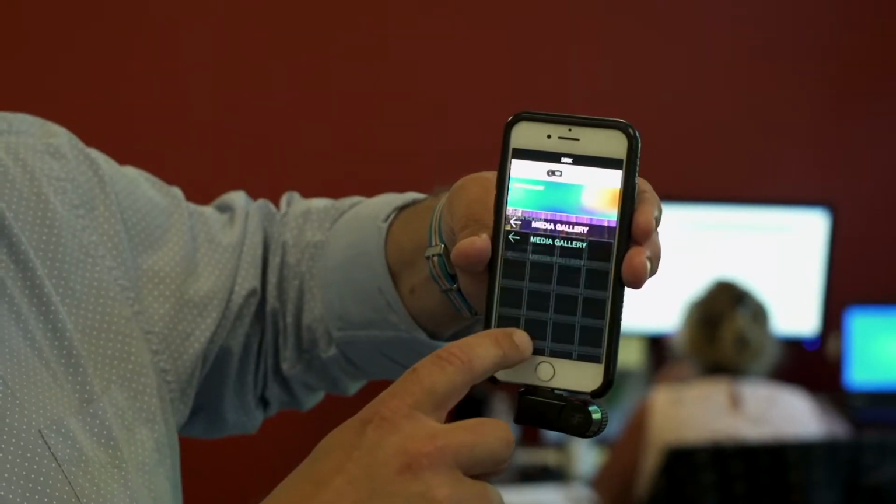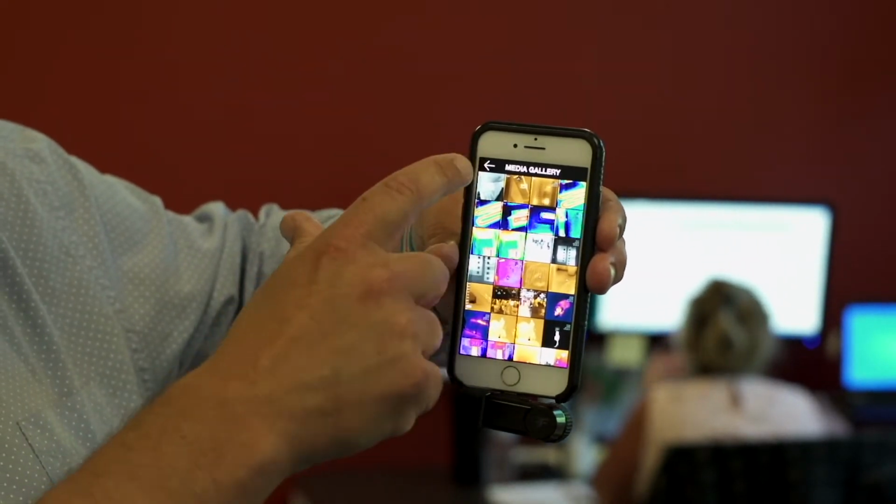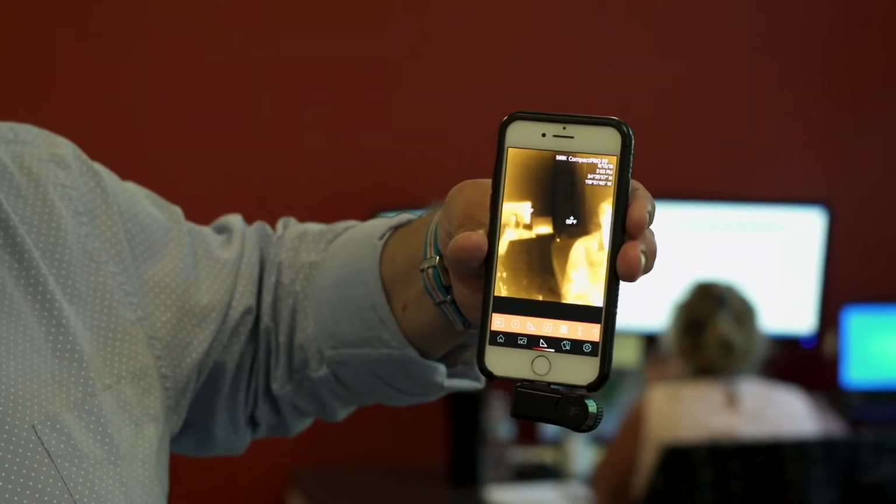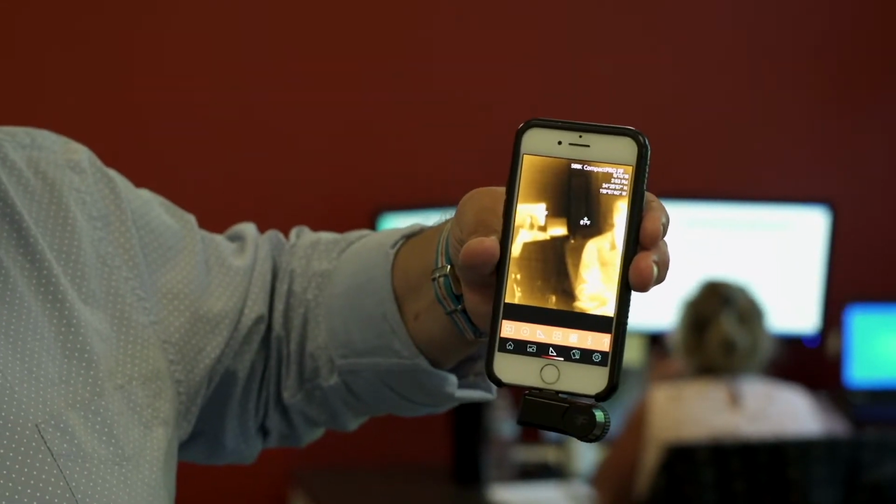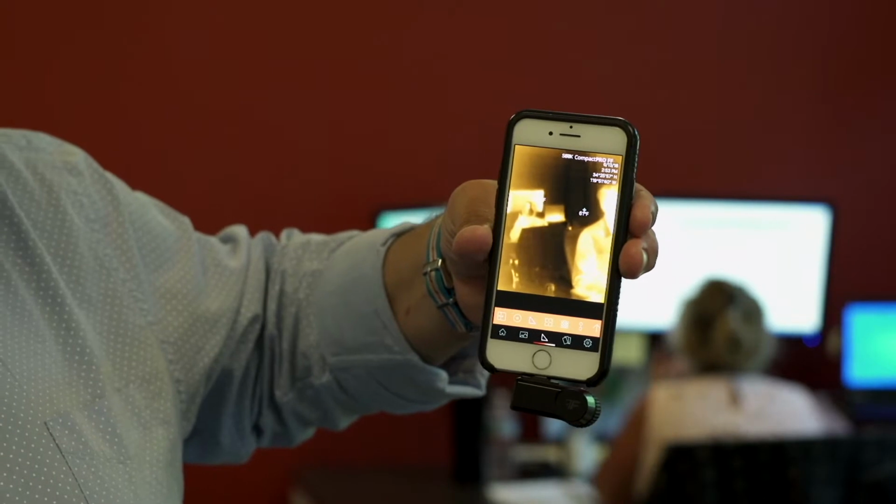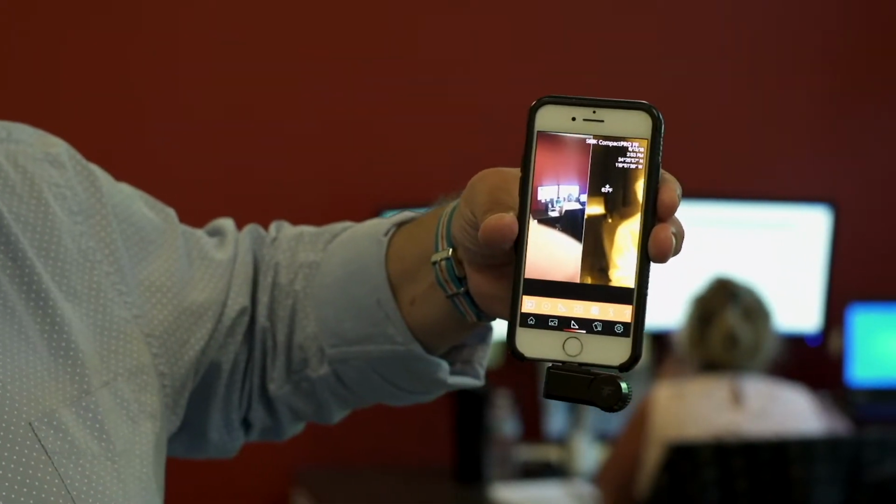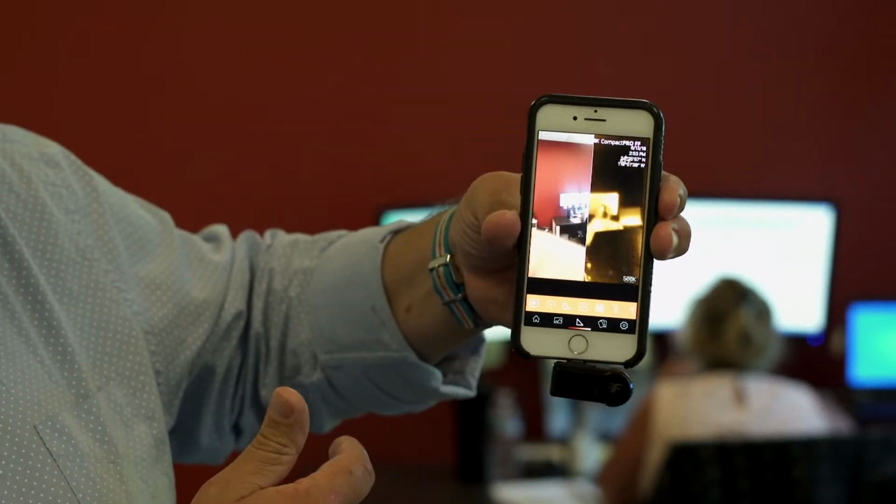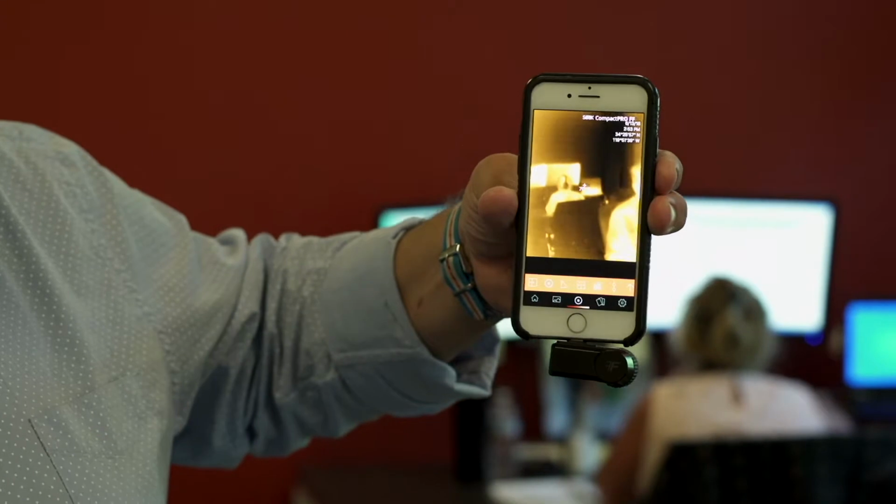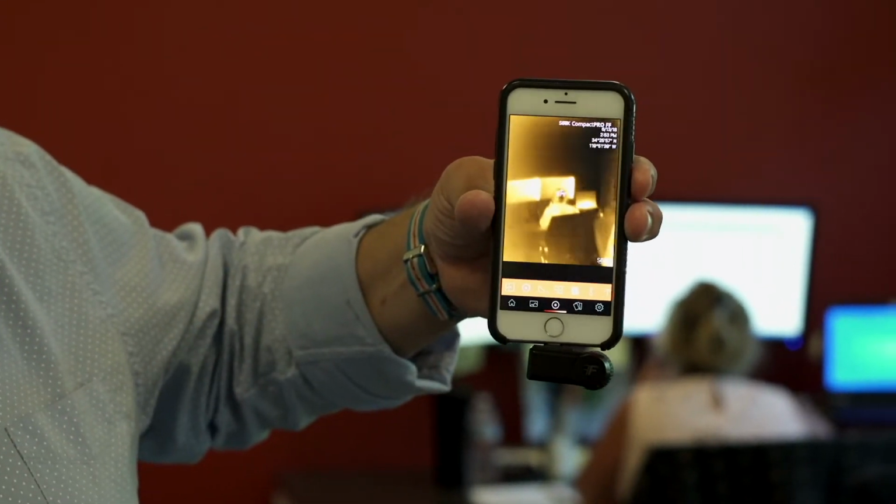Got a gallery. Any thermal image I've taken is going to get stored in this gallery on my device. The middle button at the very bottom is kind of the function button. So when I pull that up, a red bar is going to come up with all the different applications. So a couple different things I can do. I could split screen it. So it's using the phone's camera and the thermal camera to give me an image. I can do spot temperature. So wherever I land the reticle in the middle of the screen, I'm going to get a temperature.